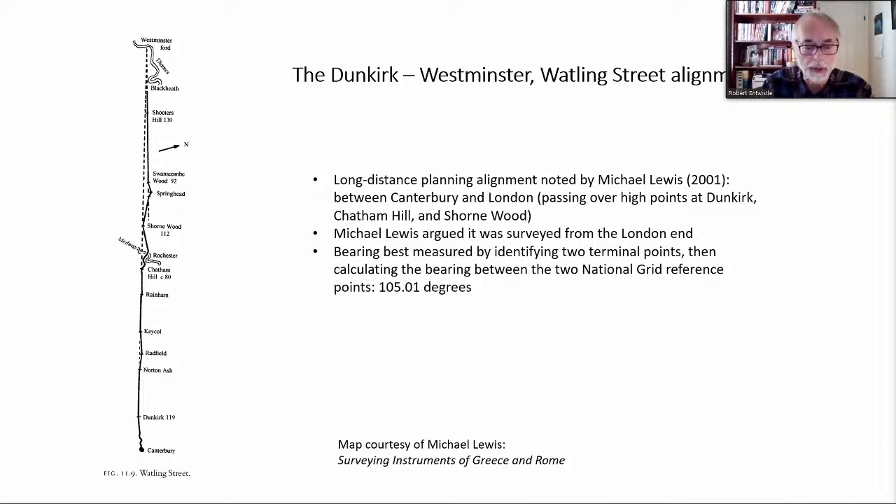And he showed that a single alignment between Westminster and Dunkirk, that is Dunkirk in the UK, of course, not Dunkirk in France, was used as a guide for construction, which was respected but not slavishly followed by this section of Watling Street. And that, as we've seen already, seems typical of these planning lines. They're followed by roads when it's convenient, and not where they're not. And Michael Lewis reckoned that it was surveyed from the Westminster end through to Dunkirk with a subsidiary alignment there.